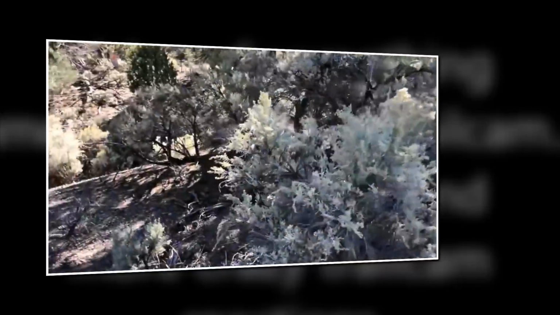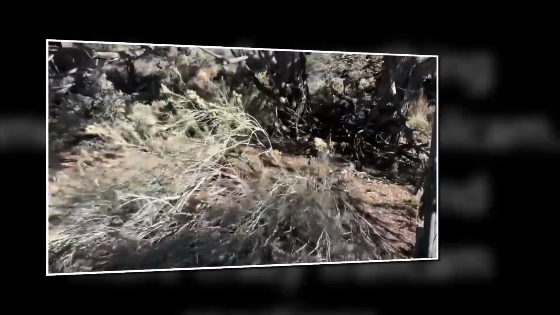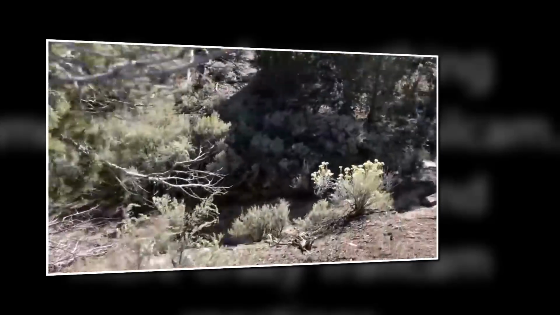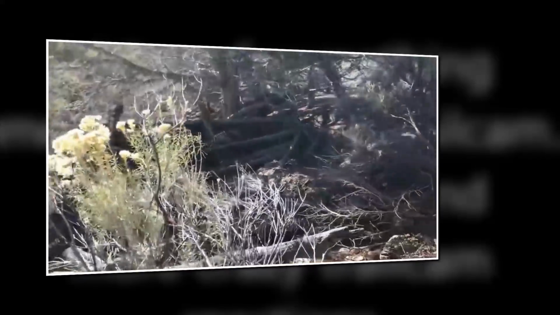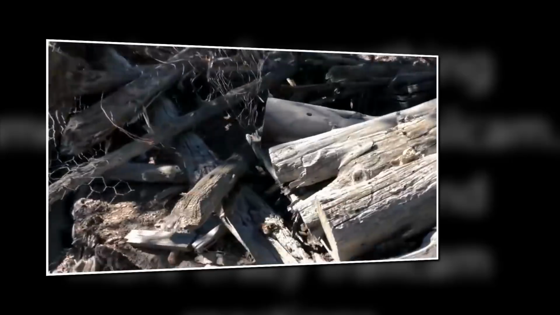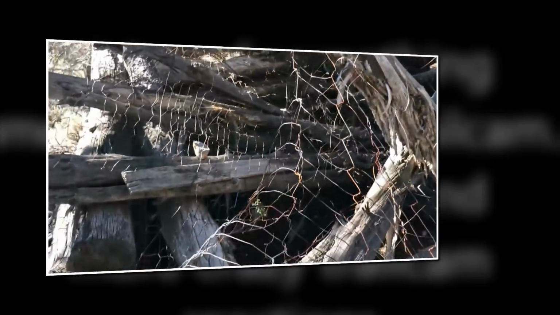I need to come out here when I have more time to that old fence. And even down there. Kind of makes you wonder whatever happened and why. What made them leave?